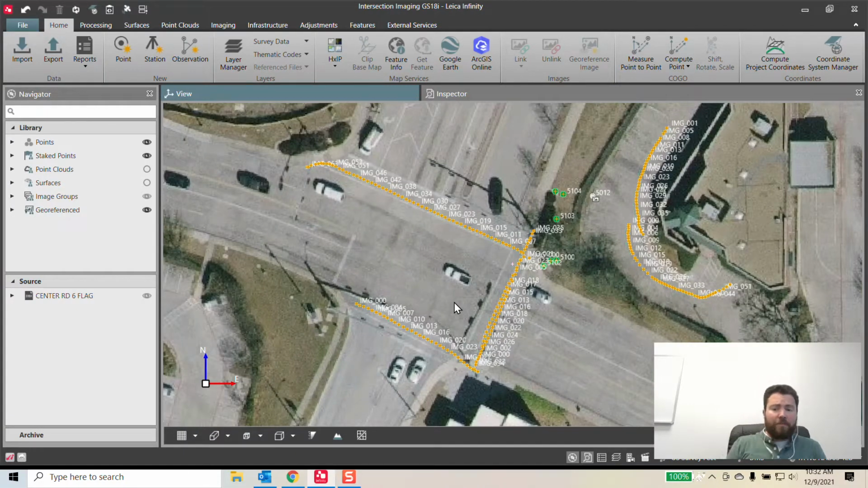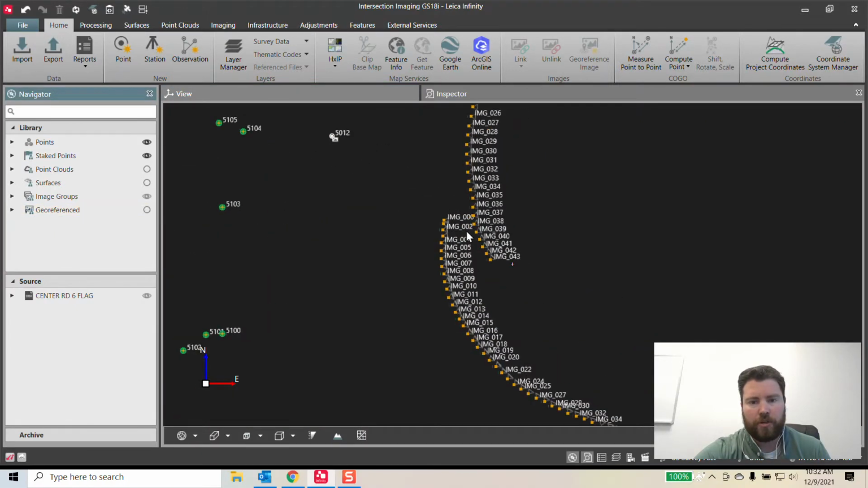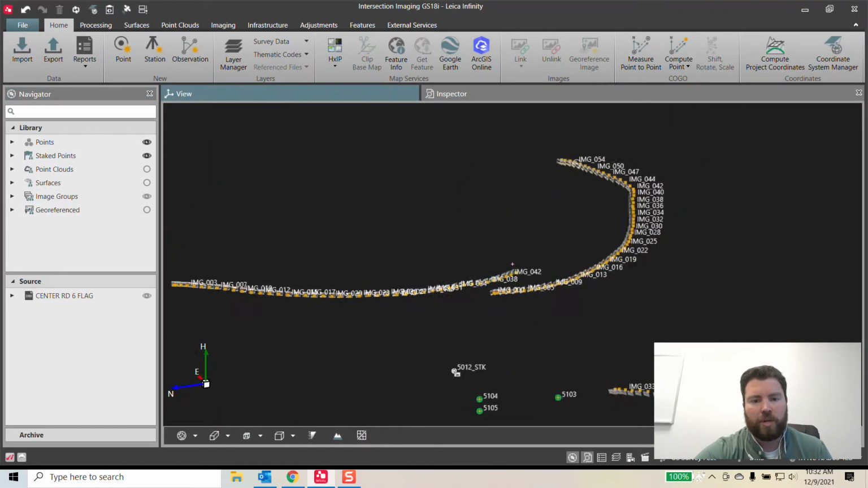We wanted to see if we could collect data in the middle of the intersection without actually walking out there, bringing out a scanner or a robotic total station. So if you haven't seen GS18i data before, let me turn off this georeferenced image so I can show you here. It's similar to the way a drone works.